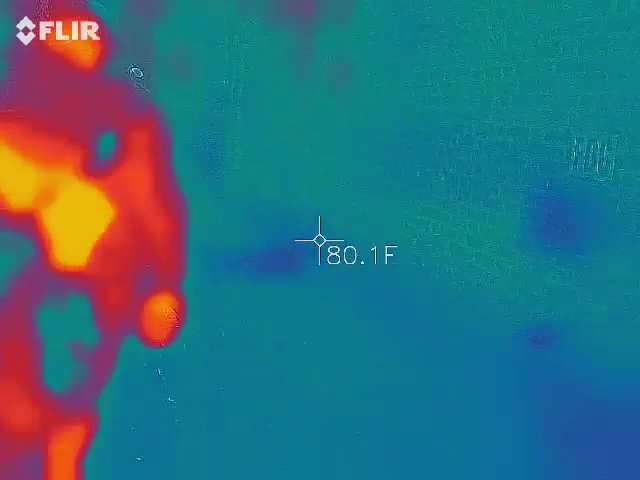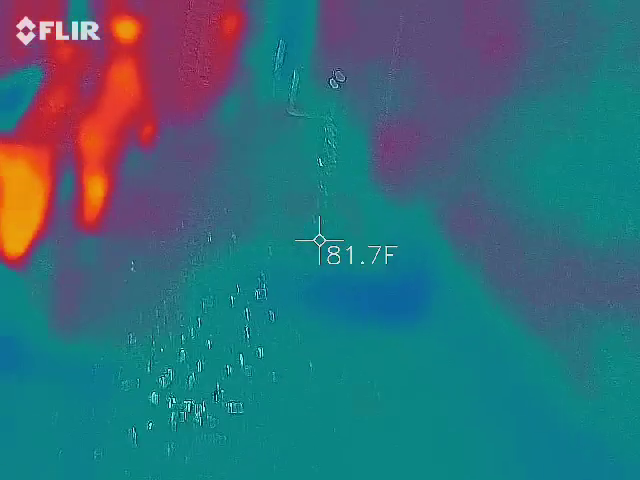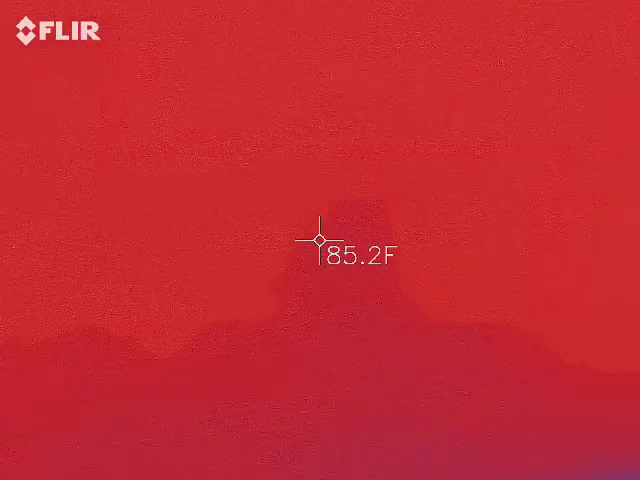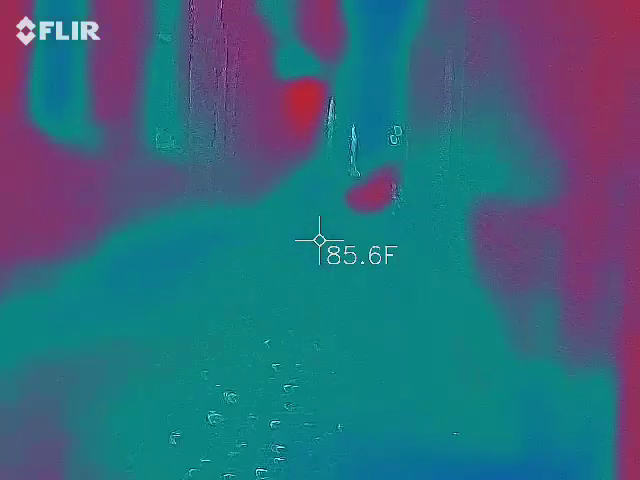See what color you are? Hello over there. It's right here again. I wonder if there's anything down there. It got really cold, but it's because the air is blowing.